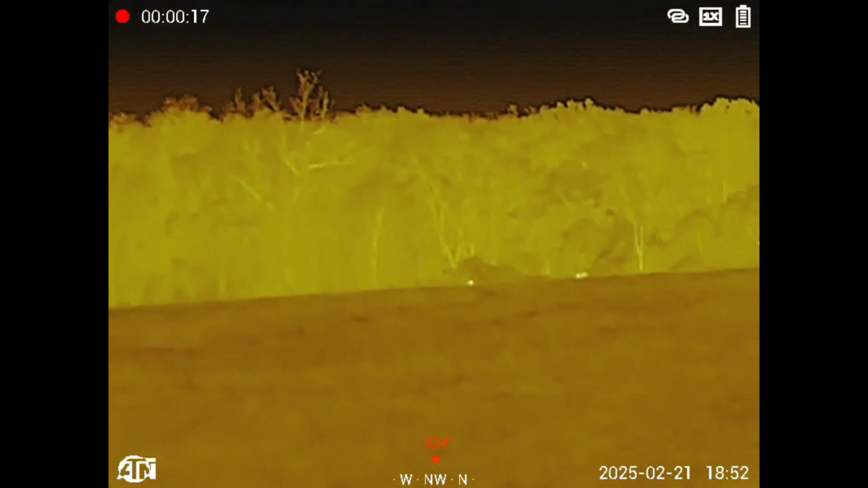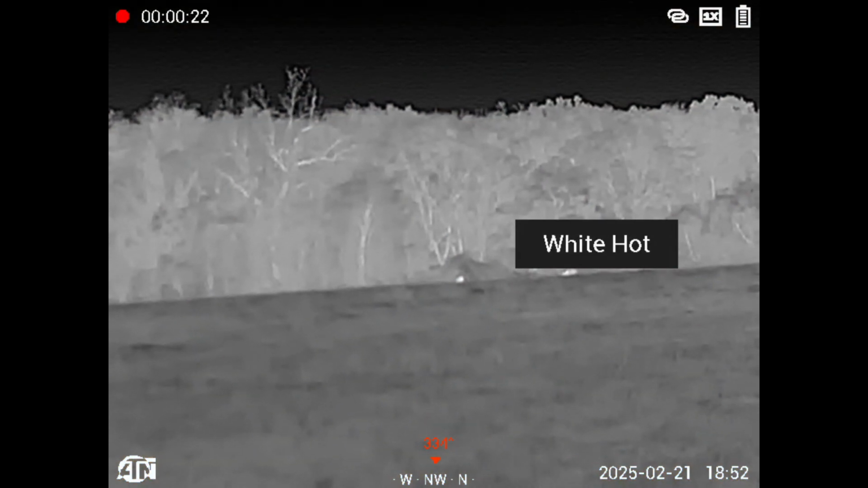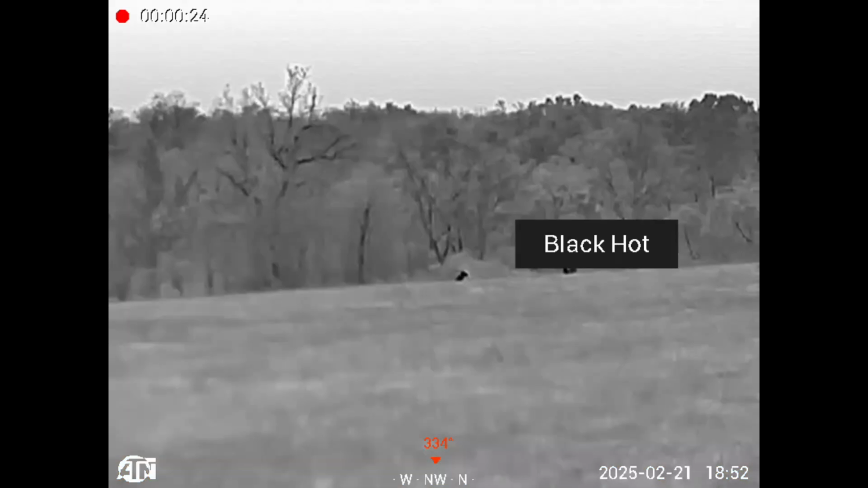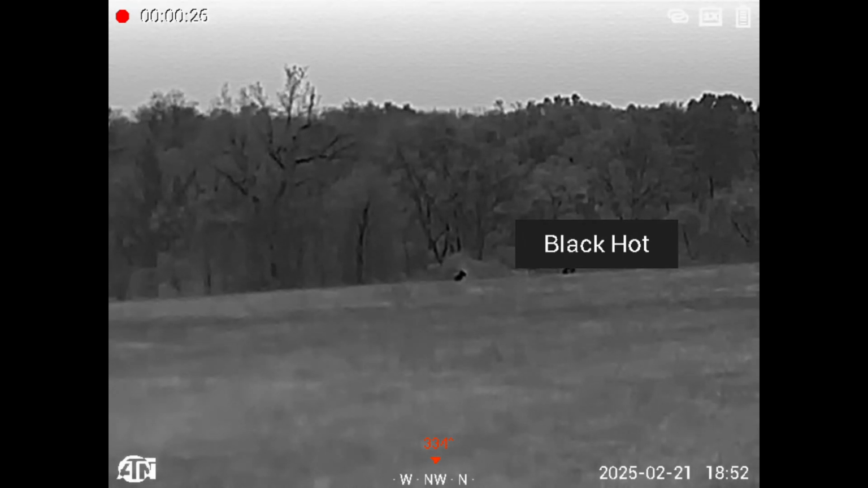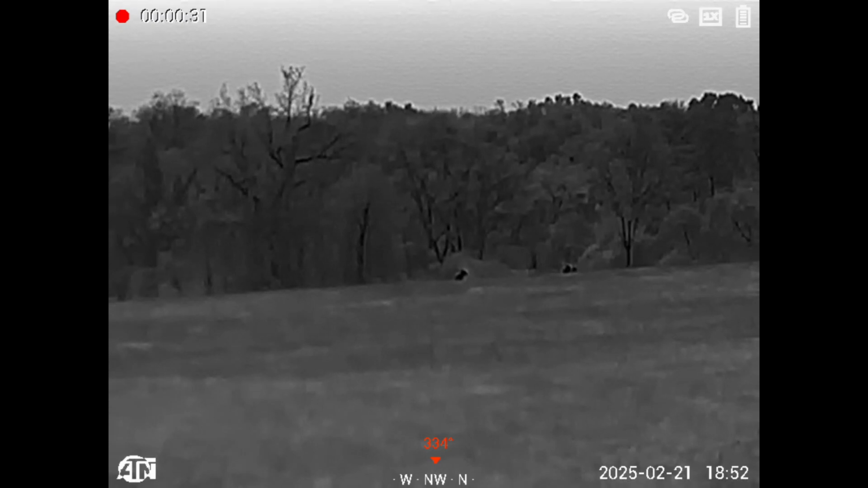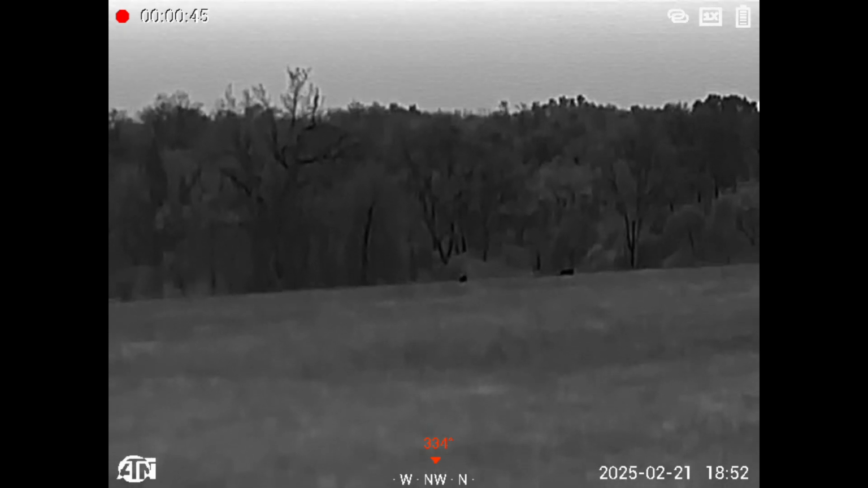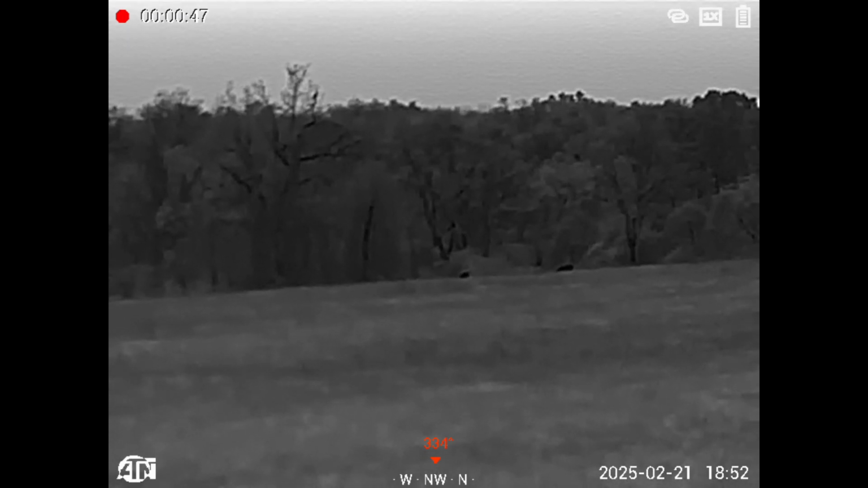That tree line is about 300 yards away. So we're just set up in the field, kind of locked on the deer. You can see we're going through the different modes. Look at the definition in the trees. To me, that is very important. You can make out, without even zooming, that those are deer. They are white-tailed deer. Don't have to worry about zooming and losing the image getting pixelized. Just the first night out, I'm really impressed with it.